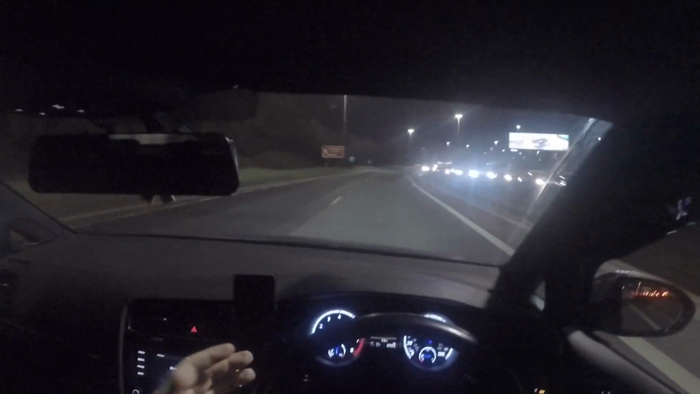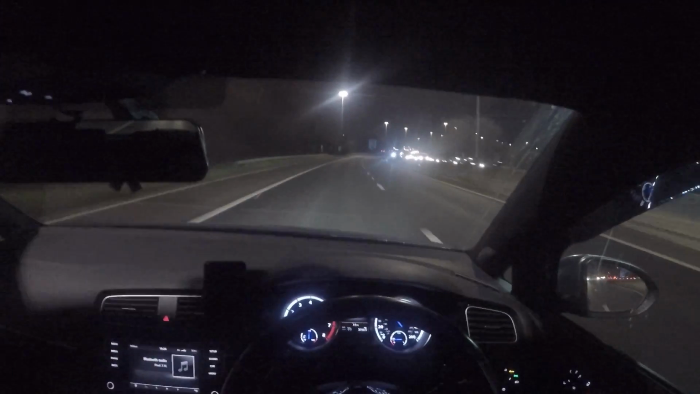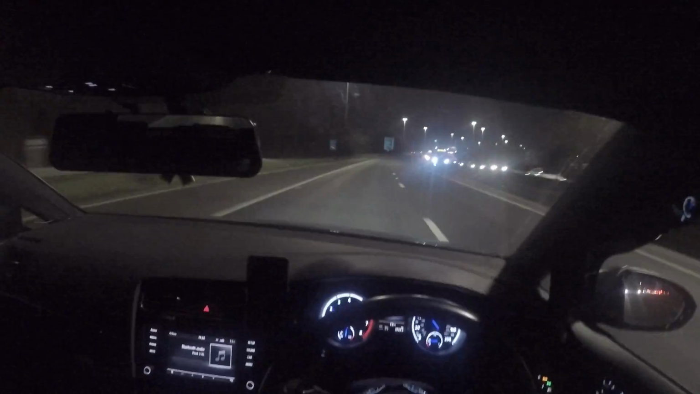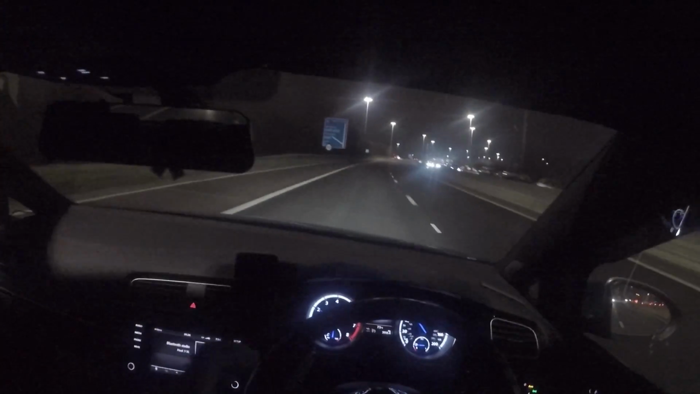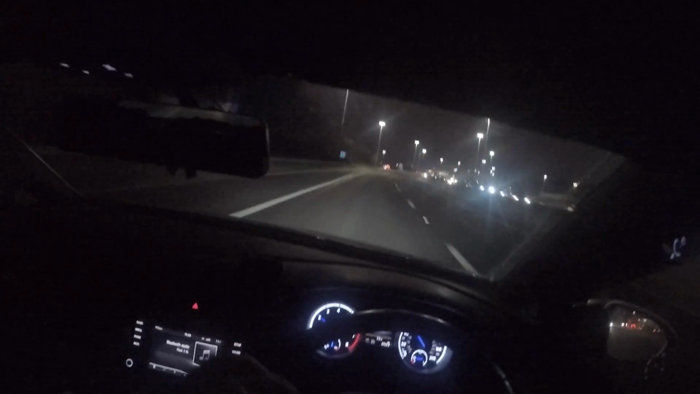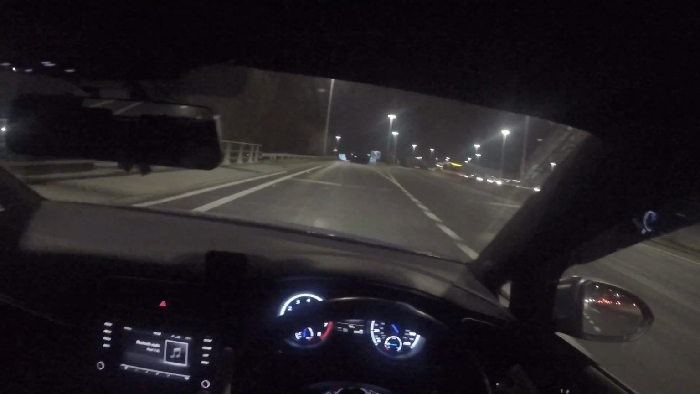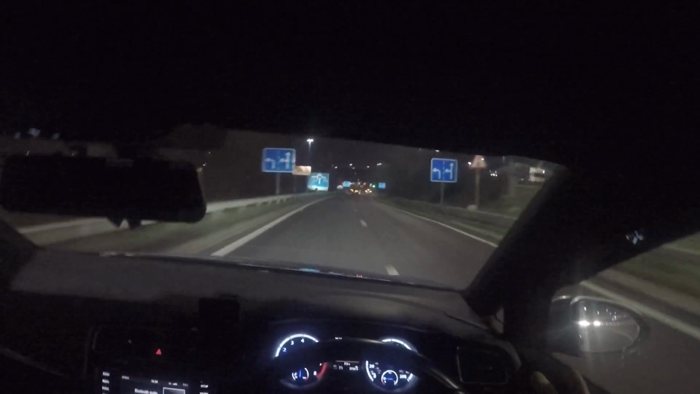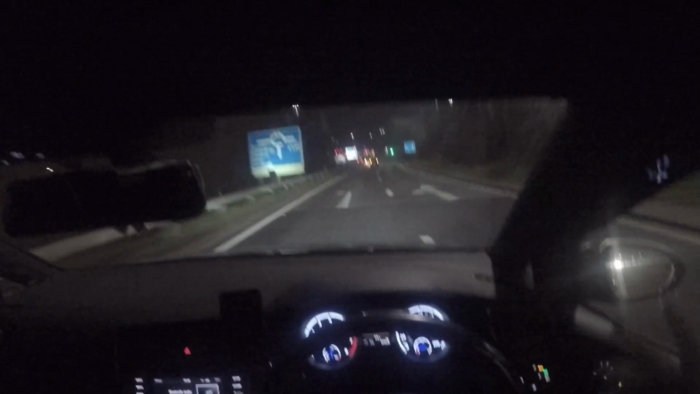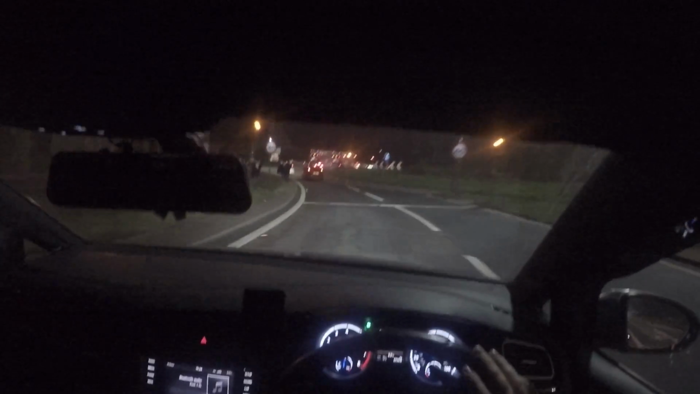But we're coming to the end of the run for the Golf R. The Mark 8 is going to be out in 2019, the standard models, and I'm expecting the Golf R to either be out late 2019 or mid 2020, which is interesting because that means that I would have had this car nearly 2 years and I might be in a position to change. But again, I'm not thinking about that at the moment. I'm just enjoying it as it is.